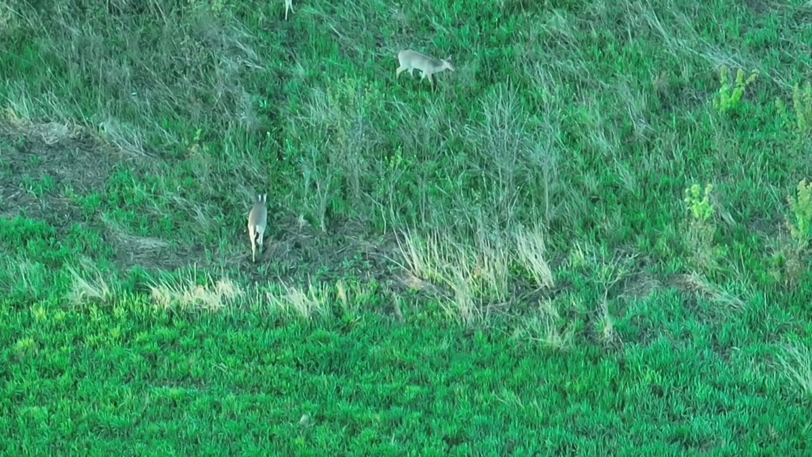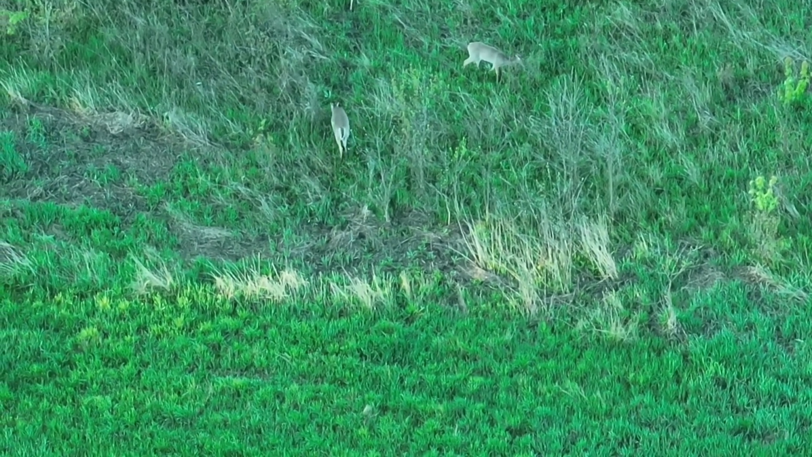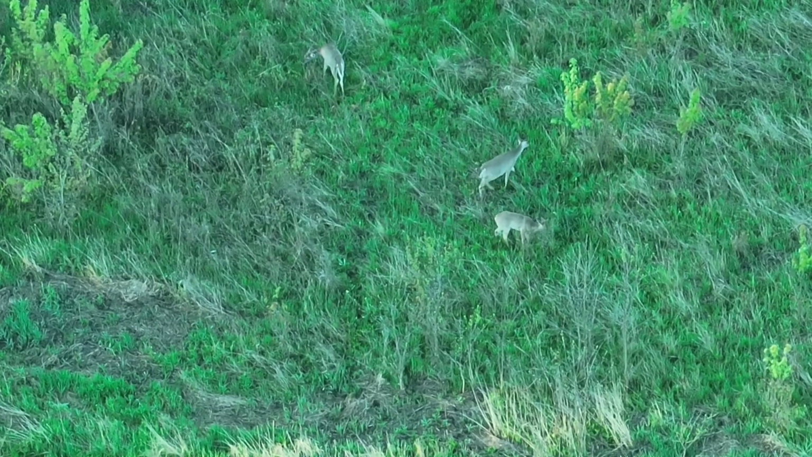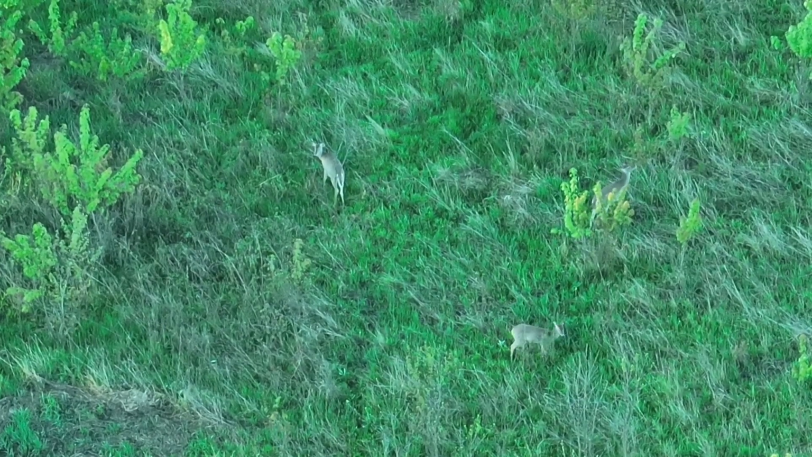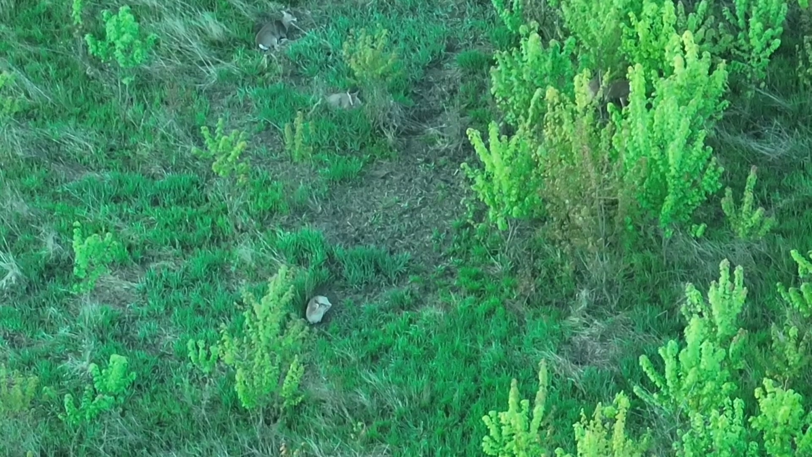And here's where it's going to get a little bit interesting. So here we have two deer in the same frame. I generally stay, unless I'm trying to figure out antlers, zoom range from like 14 to 18. The way I explain it to Center Pin Rick is that if you're 350 feet up and you have the same zoom, then you kind of have an idea how big the deer are.